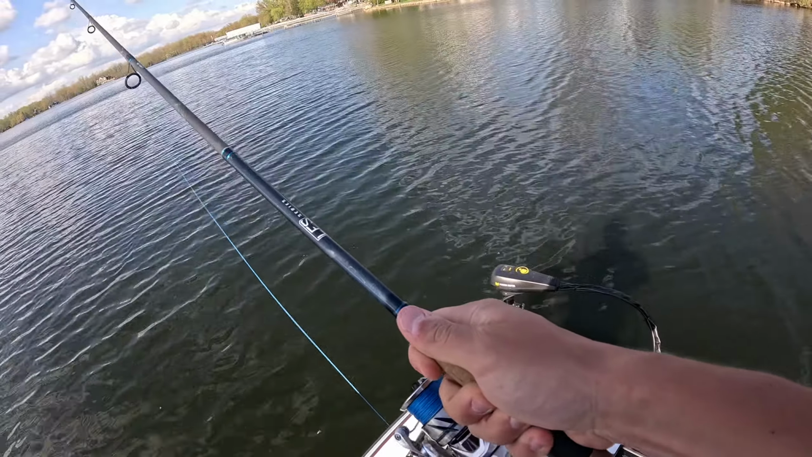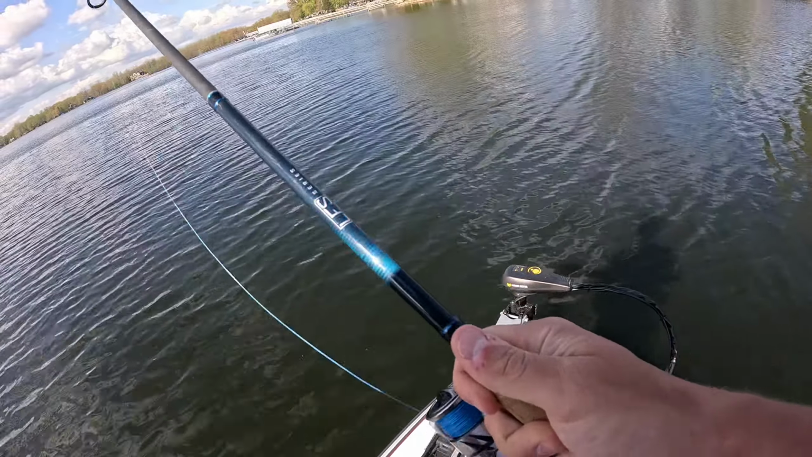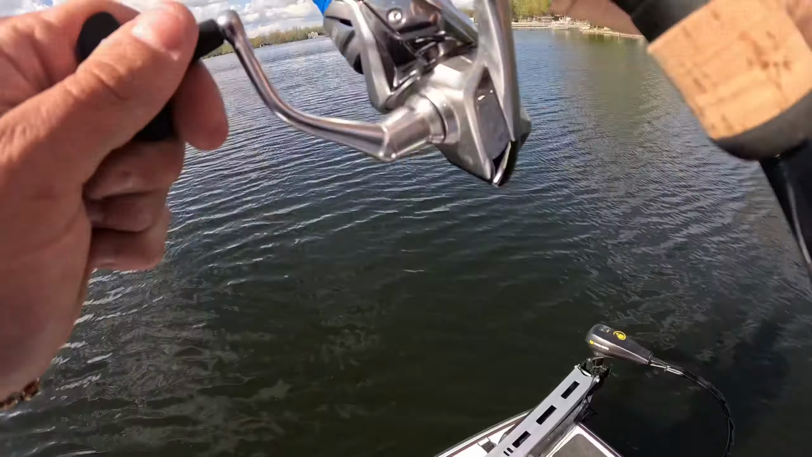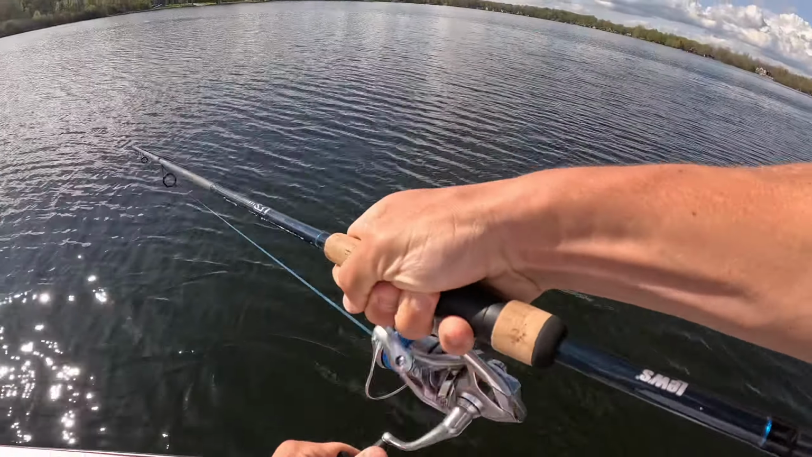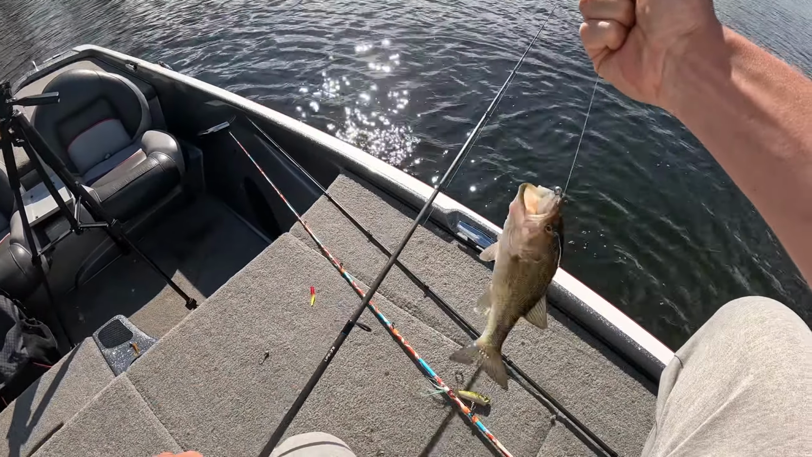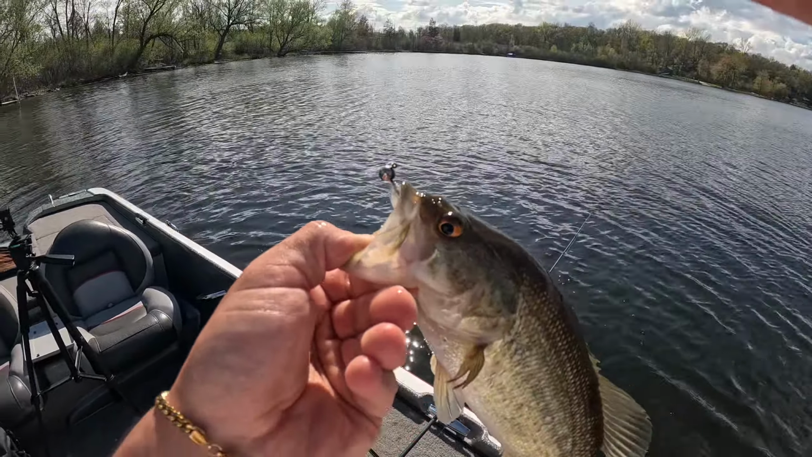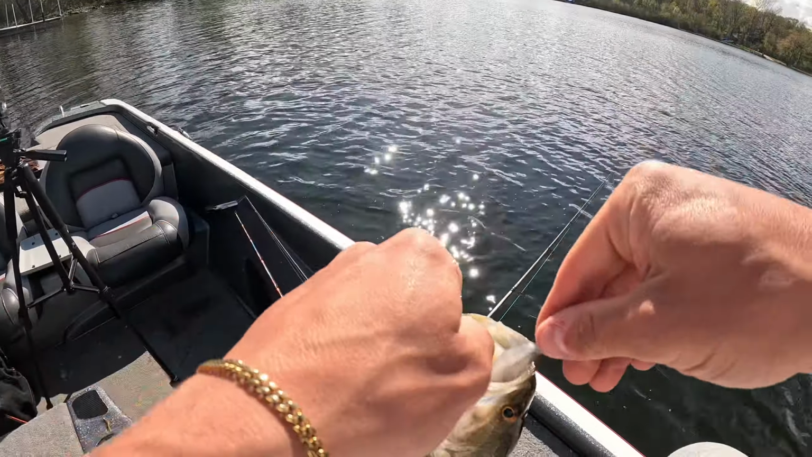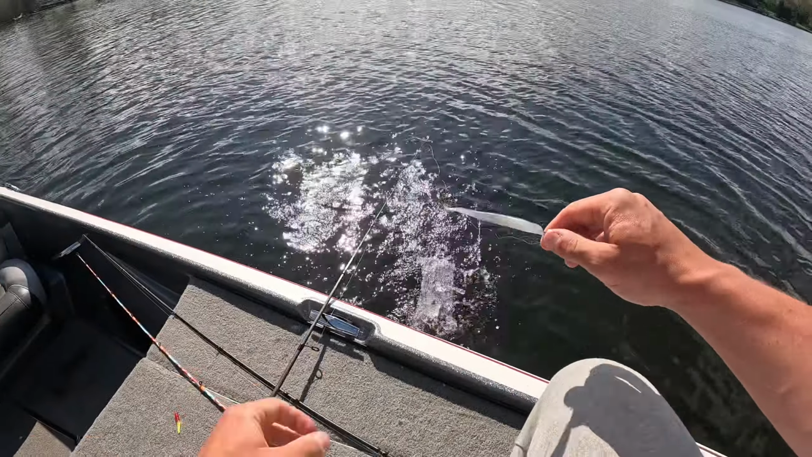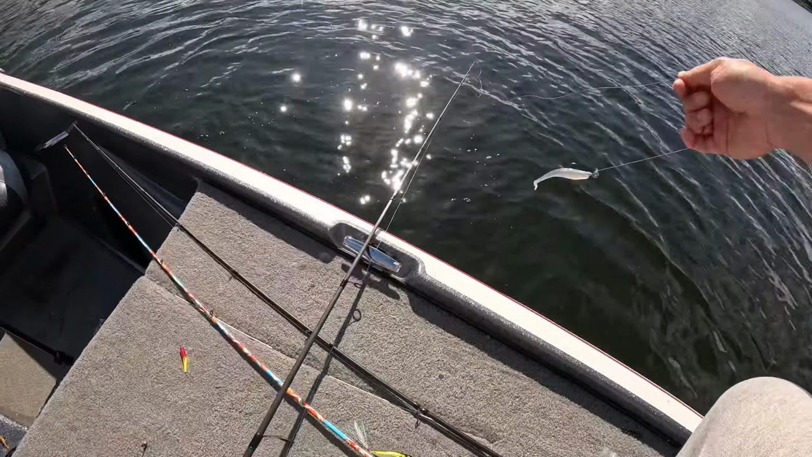Oh, one's looking at it. Come on. Come on. Come on. Come get it. There we go. Ah, it took a little finesse, but we got him. Nice little orgy. That sun's probably killer. Sorry, guys. But heck yeah. Send him on back on the good old scope and minnow.